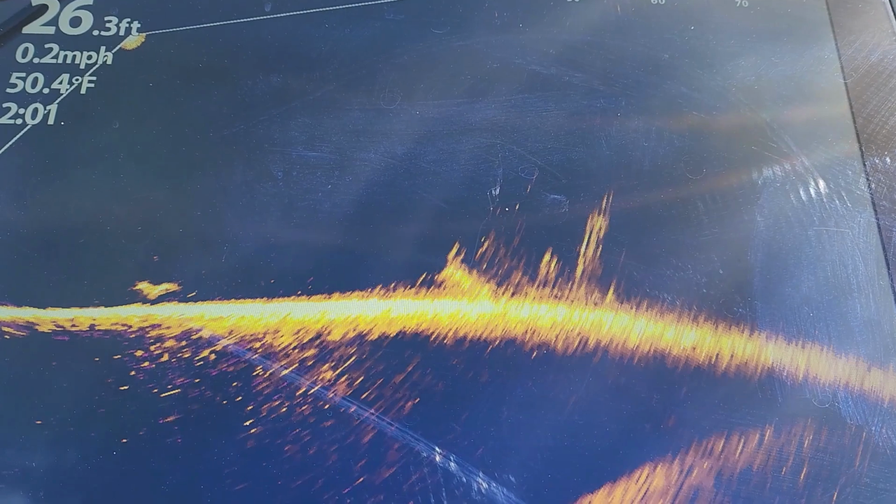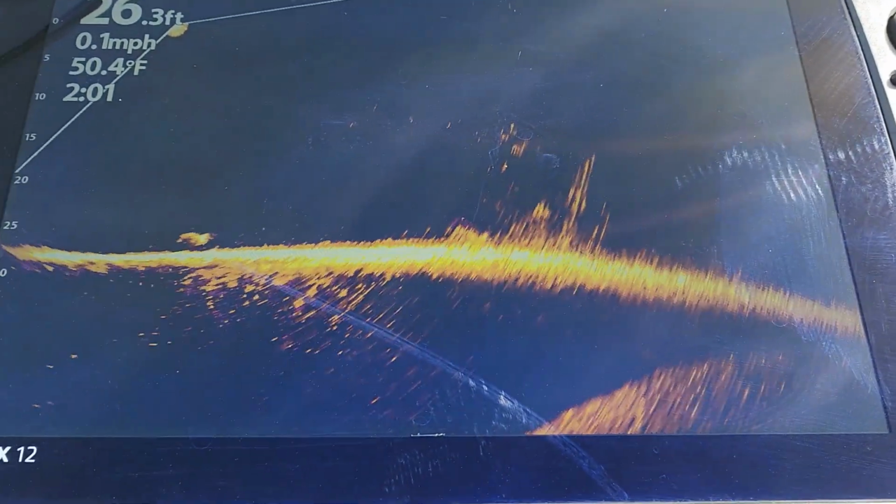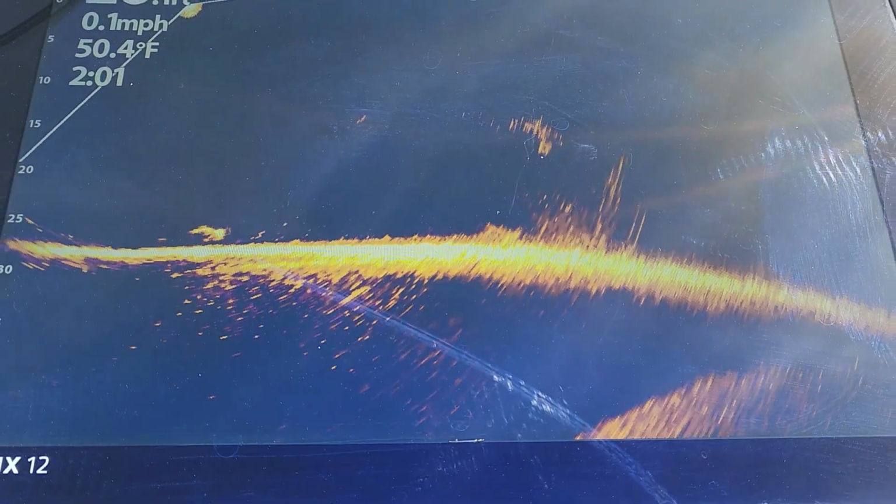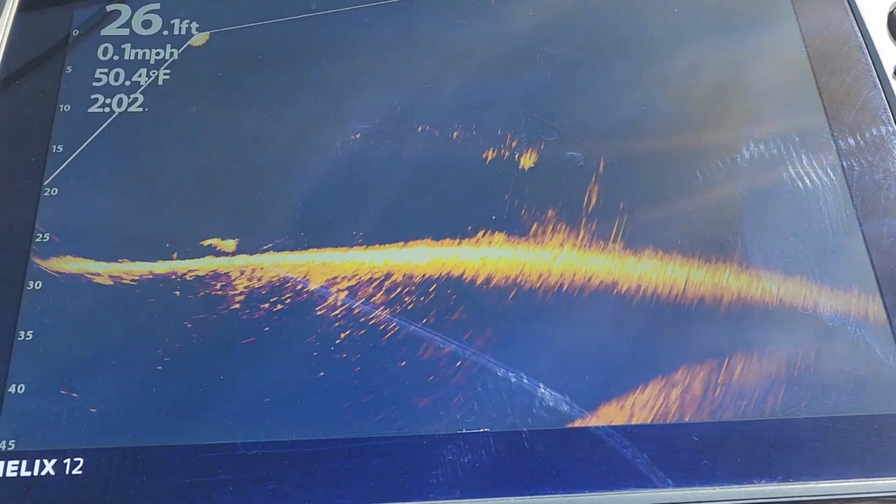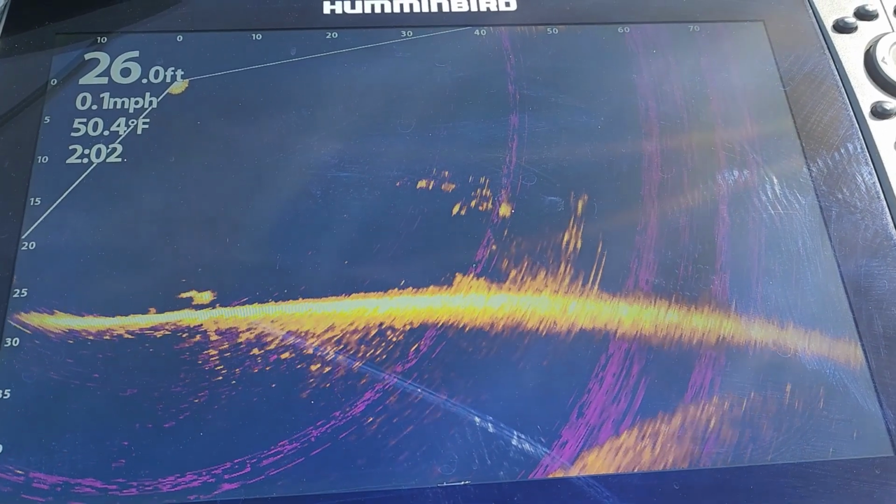Really, I haven't been having too much success out here catching these fish offshore, so that's why I went ahead and changed over to a shallow water pattern. But let's go ahead and have some fun with it and see what I can do, guys. Let me go ahead and get that back on there for you one more time.